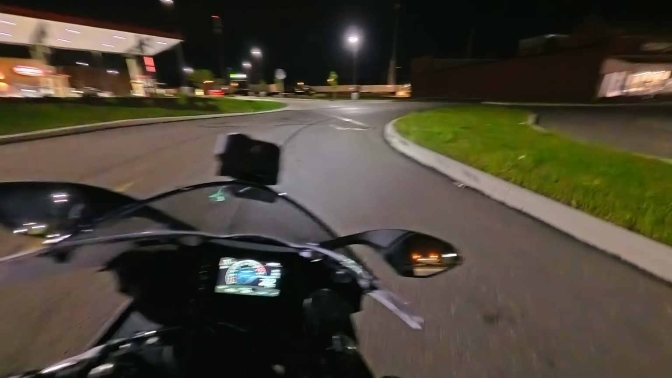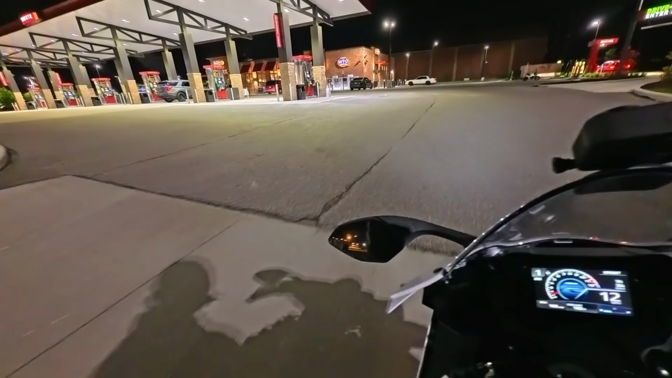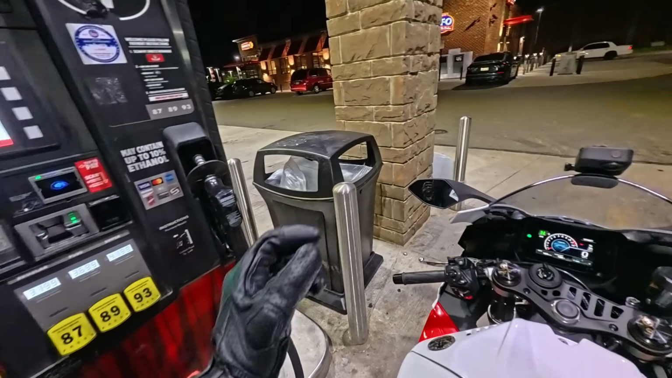It's so smooth. Do you guys think it's going to explode if I put shell gas in it? I'm sure there's going to be some people in my comments who are going to be like, yeah, dude, that thing's cooked. 4.2. That's kind of expensive.